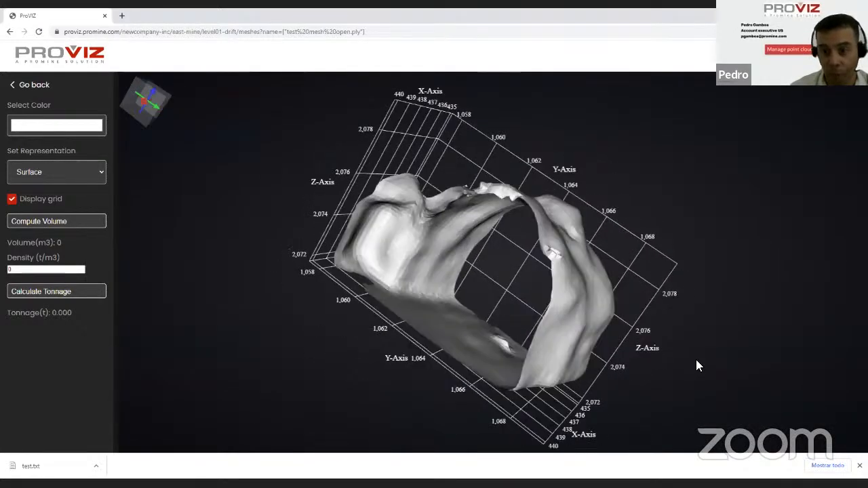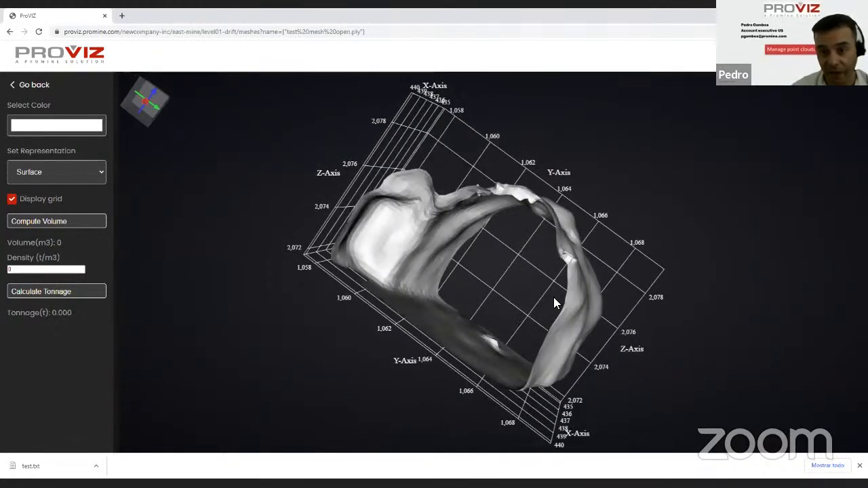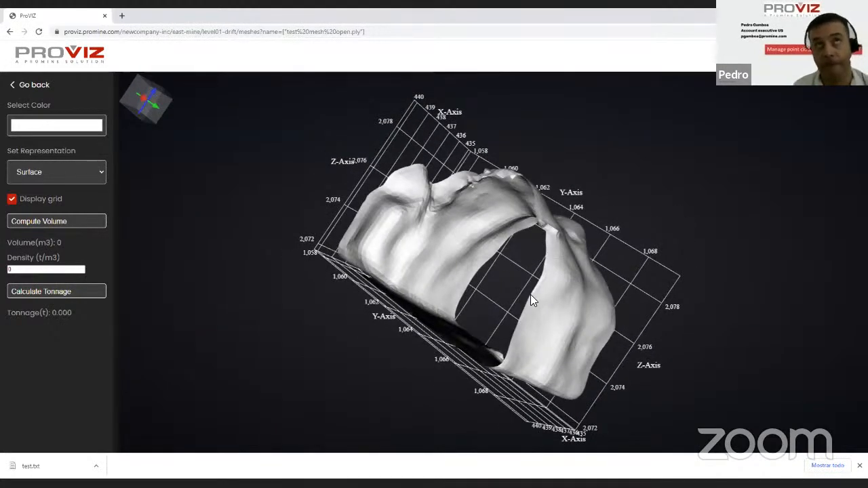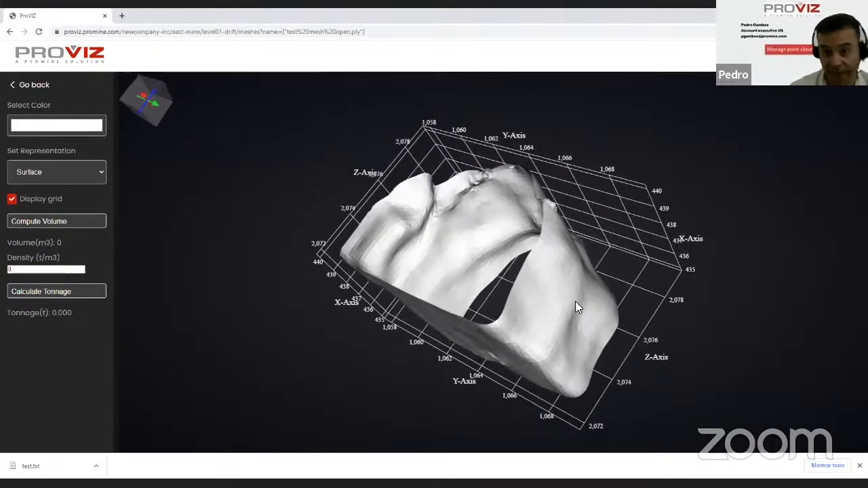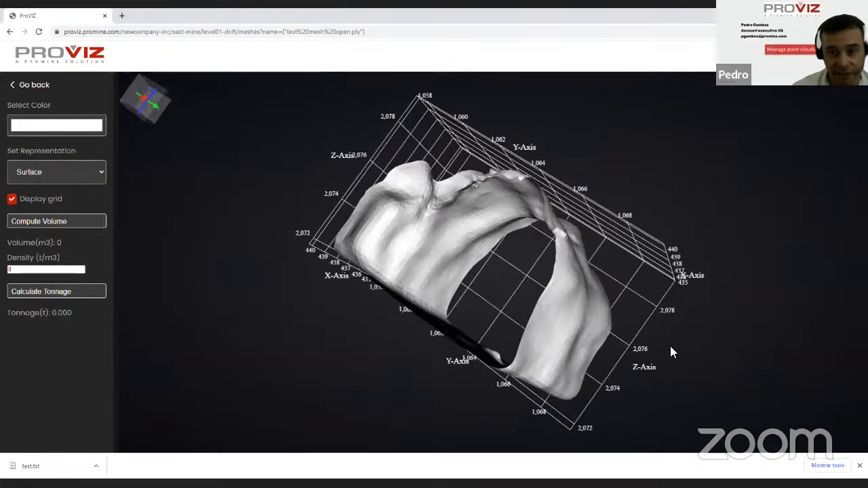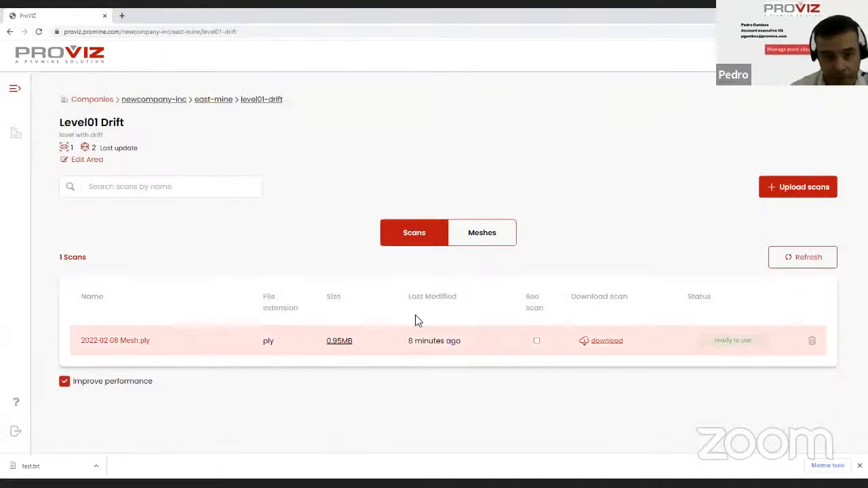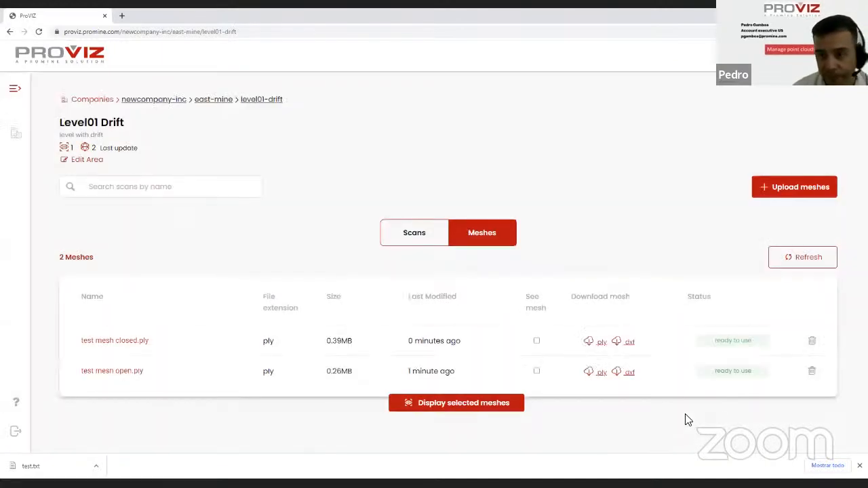It's created. It's not a point cloud anymore. Now it's a mesh. Since it's a mesh, it is a more convenient type of file to manage in any type of software. It's not as heavy to use as a point cloud. In this case, since this one is an open mesh, we cannot compute volumes. But let's go back to meshes. My closed mesh is already created, so I'm going to display that one.